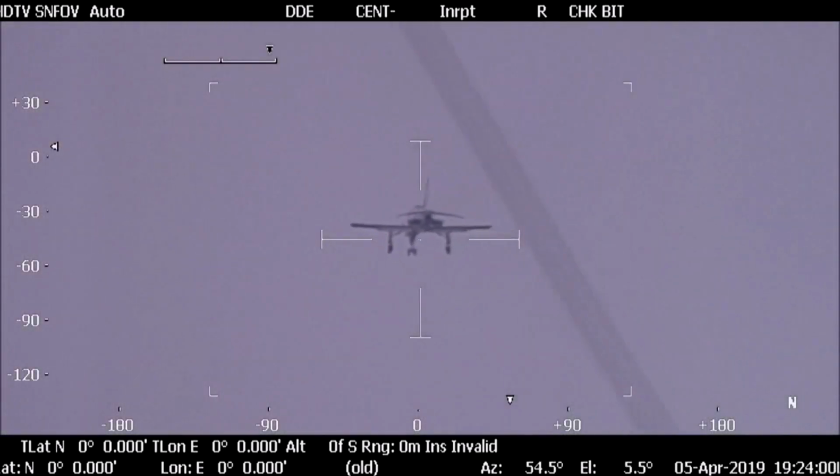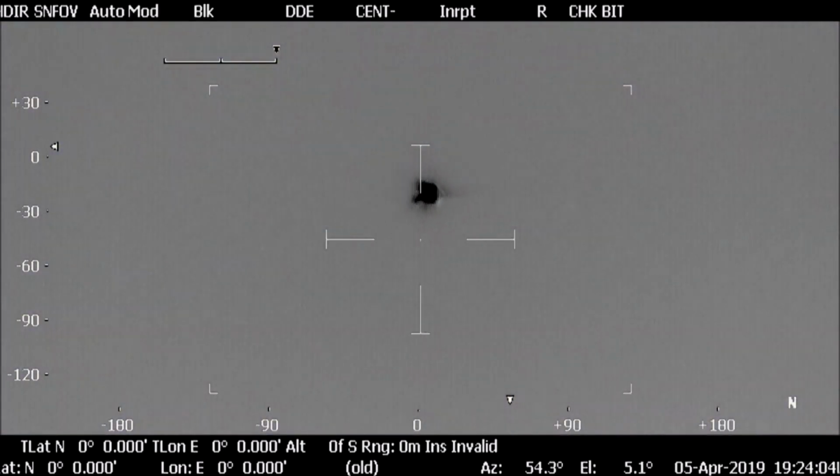One of the last videos he put up shows him following a small jet, and when he switches to infrared we get this shape, a saucer shape with protrusions similar to the Gimbal shape. To get this shape he just had to nudge the focus slightly.